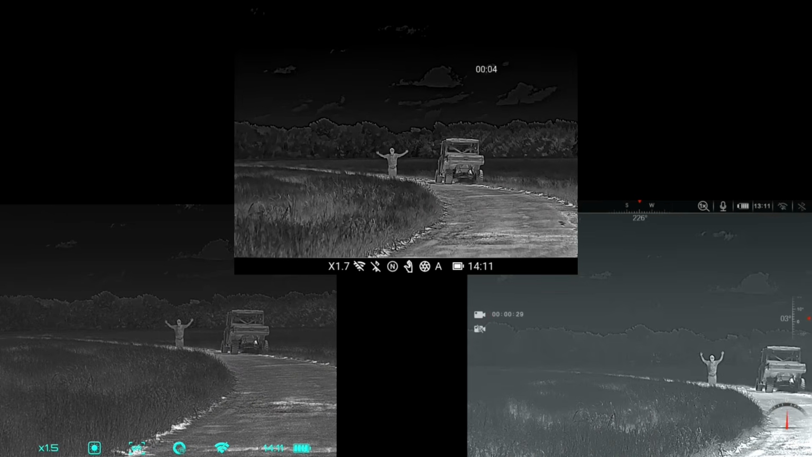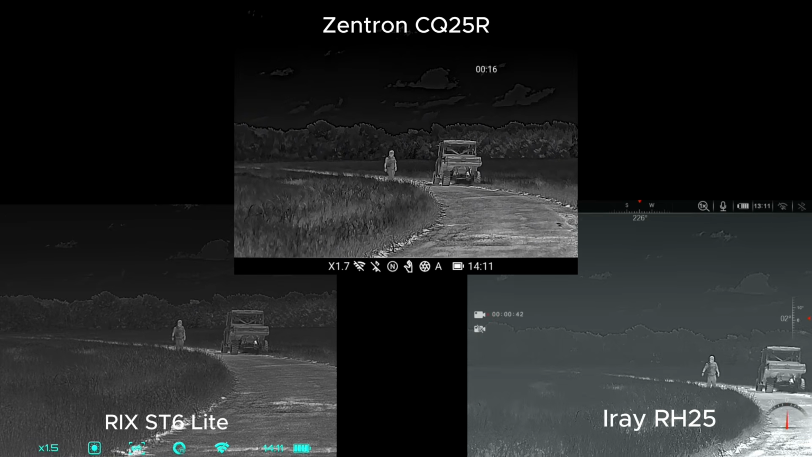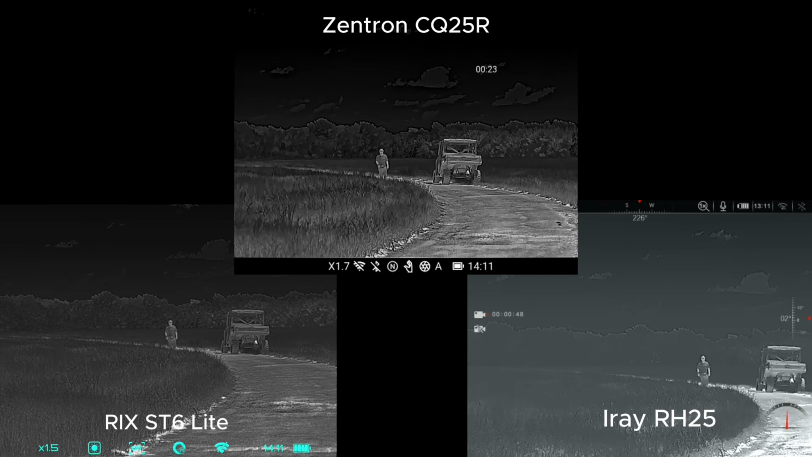Now, this is Wills at 50 yards with all three units. I do want to let you guys know that there is a difference within the three scopes. So the Zentron and the Rix are both 50 hertz and the Iray is going to be 60 hertz. So the Iray is going to pick up a little bit better of a heat difference between the three units, but overall you guys can see.